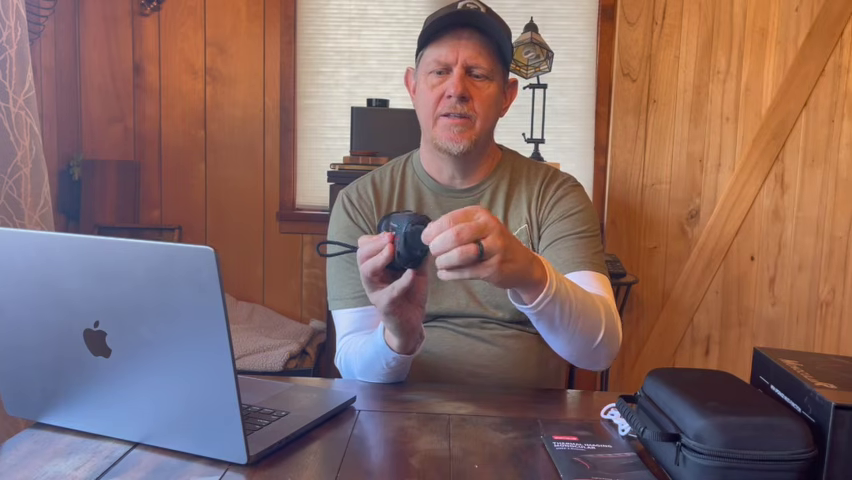It does come in a 10mm lens and a 15mm lens. This is the 10mm lens. Has a carrying strap, has a cover for the front lens, soft eyepiece, very comfortable when it's up to your eye.